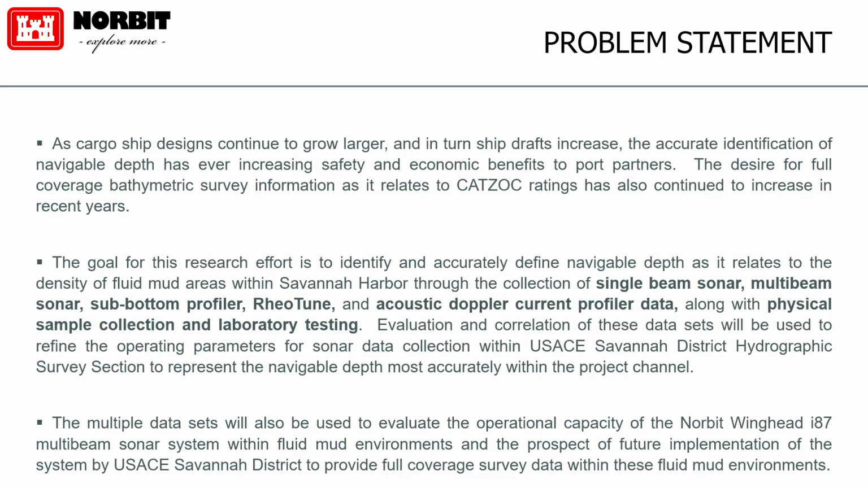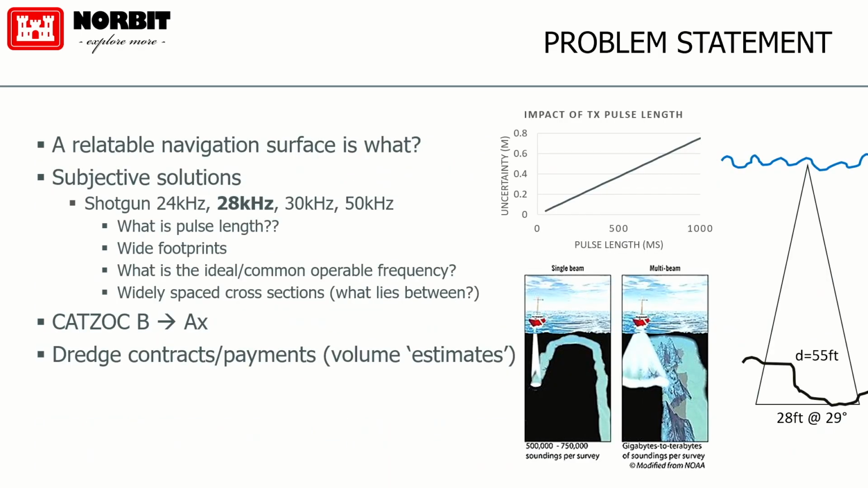To continue with that problem statement a little bit, the job of the surveyor is describing a relatable navigation surface. Because the areas get mapped, validated, QC'd, and end up on a chart, and a ship captain from Singapore is using it to come into port, right? So we have to have a common surface that everybody understands. And what is that surface?